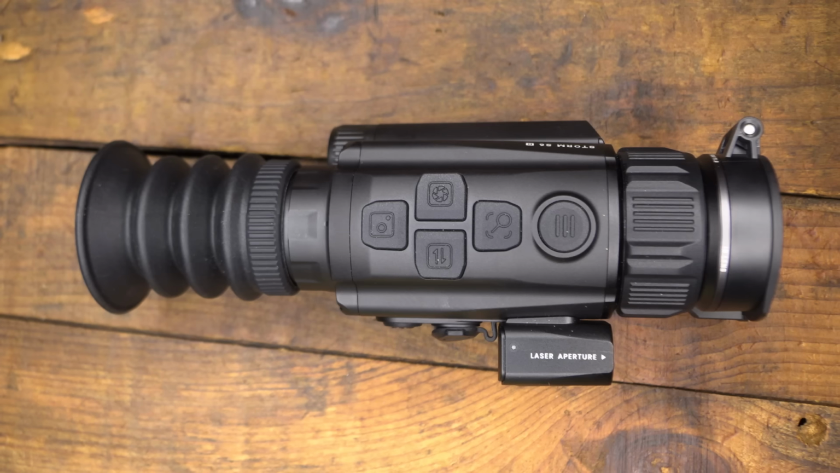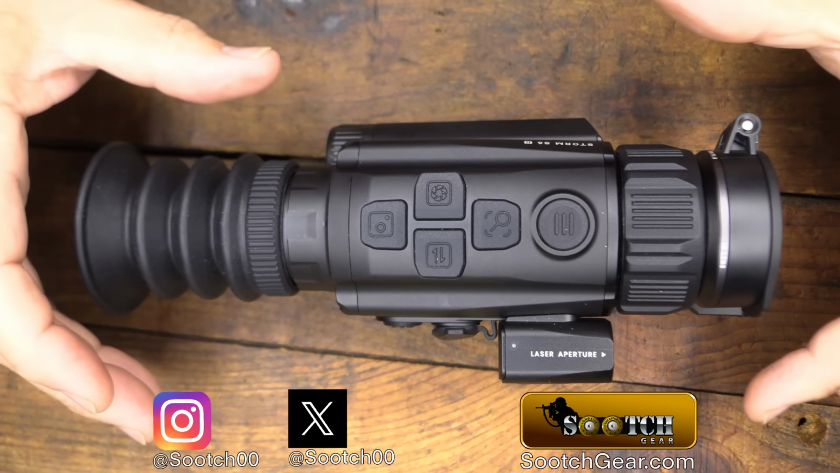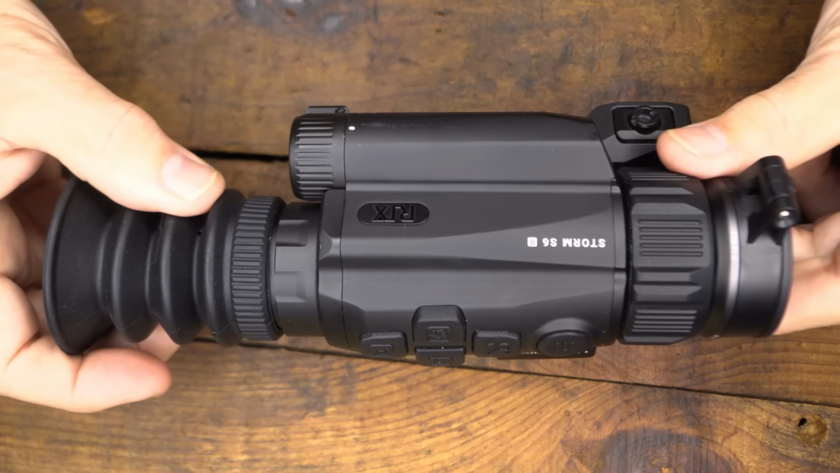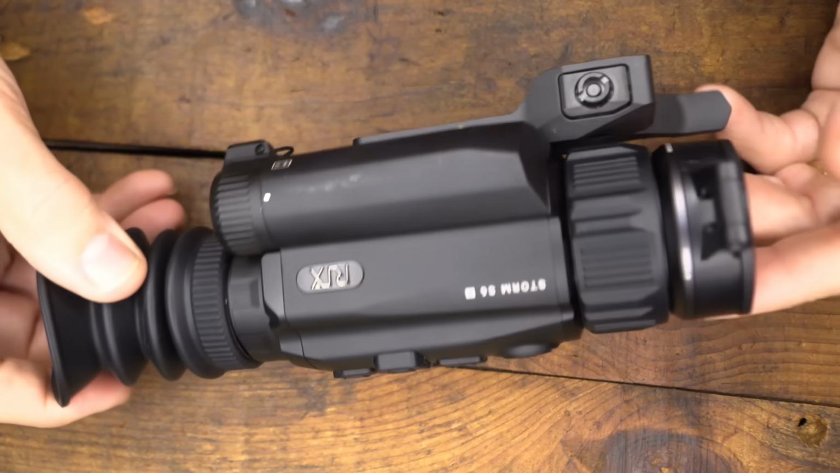All right, guys, we have the Rix Optics, and this is their Storm series. It's the S6R. Now, they have a number of different options. The S6R is really at the top of this series. It's a very compact, lightweight scope. It weighs about a pound, just a touch over, made from hard anodized aluminum, just very well done.